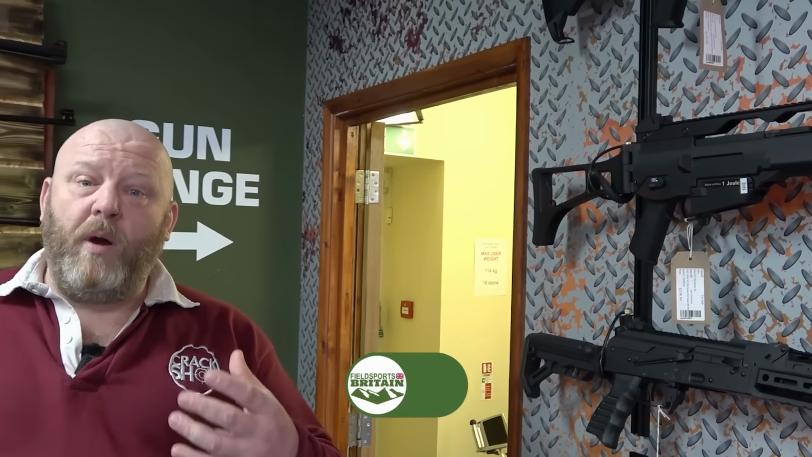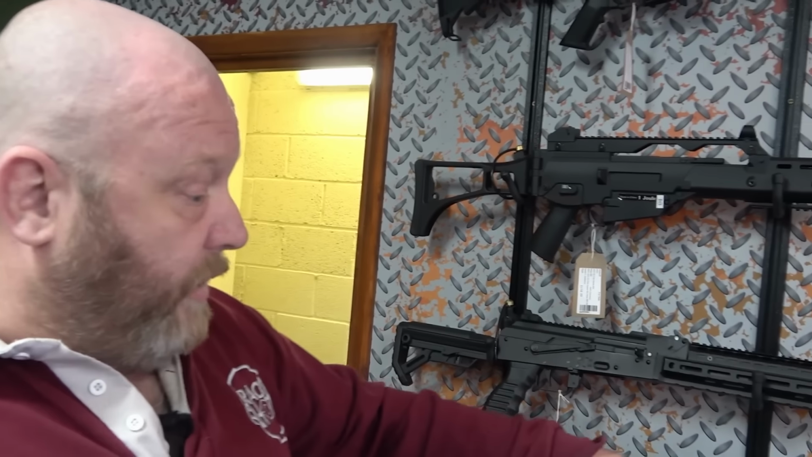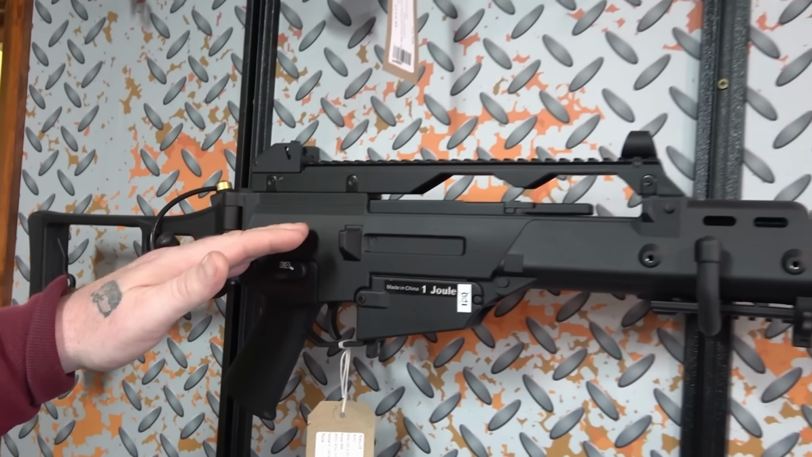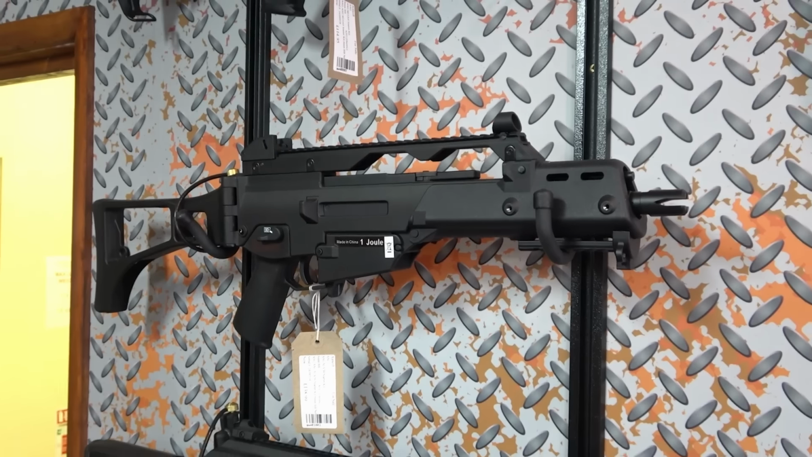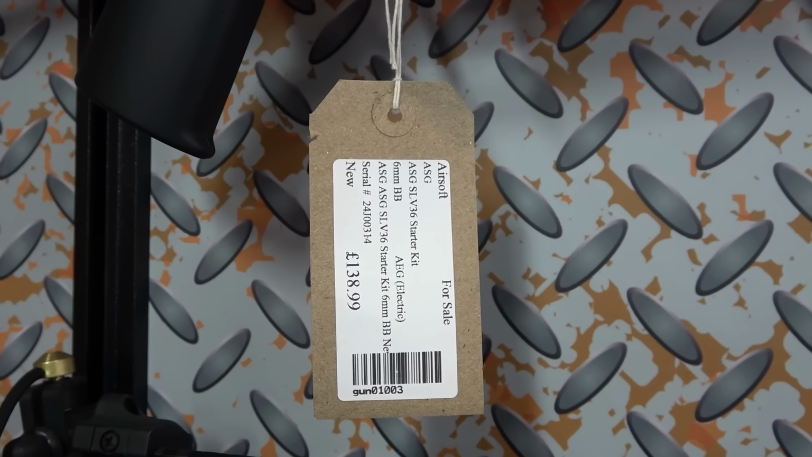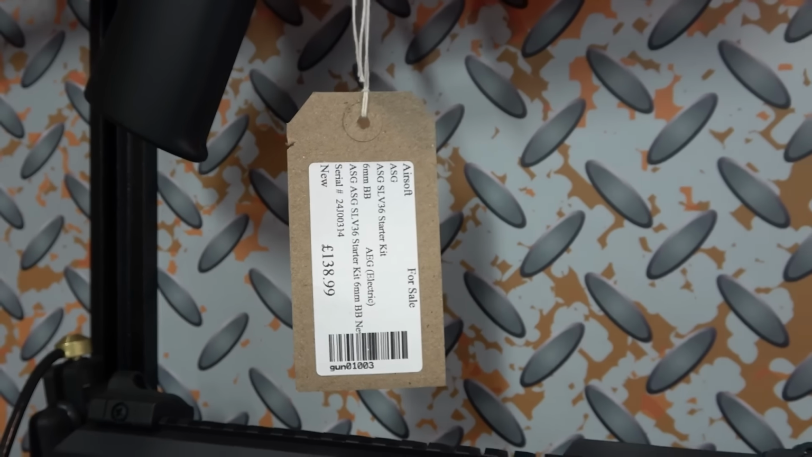The options that we have is pretty much endless. It's all about what style of airsoft gun that you think you are, whether you're that person who's at the front, whether you're a person at the middle, or whether you're the person at the back. So what we have on the wall at present is we have 2 out of the 3 of those options. So we have a bog standard entry-level gun, a G36, which would come with a battery. It would also come with a charger, safety goggles, as a full starter kit.